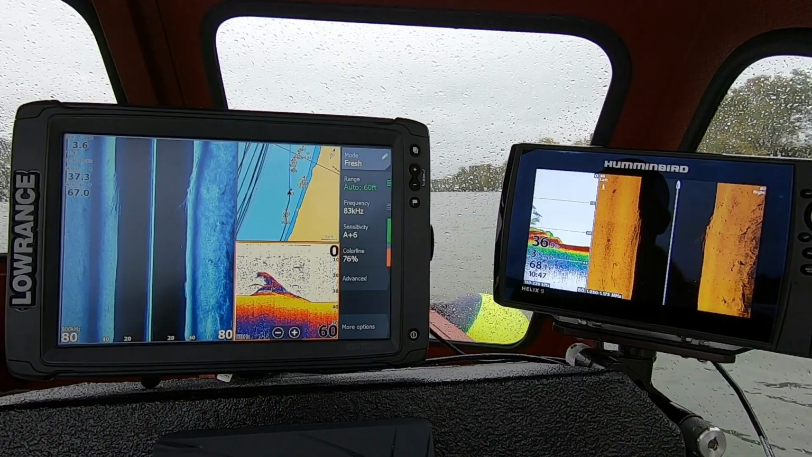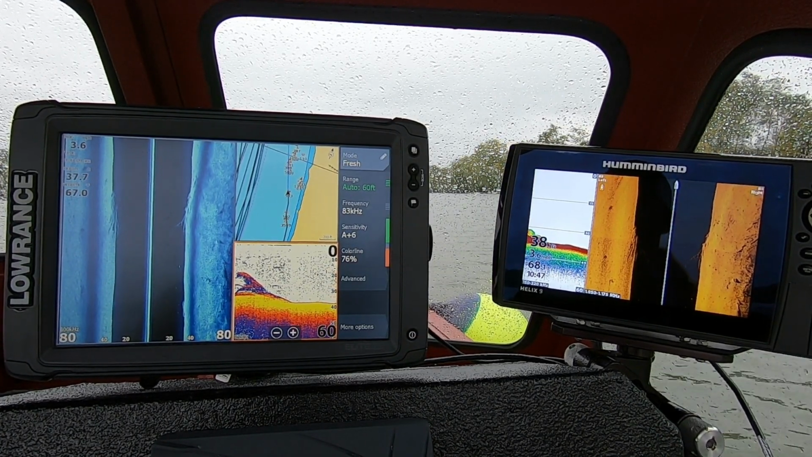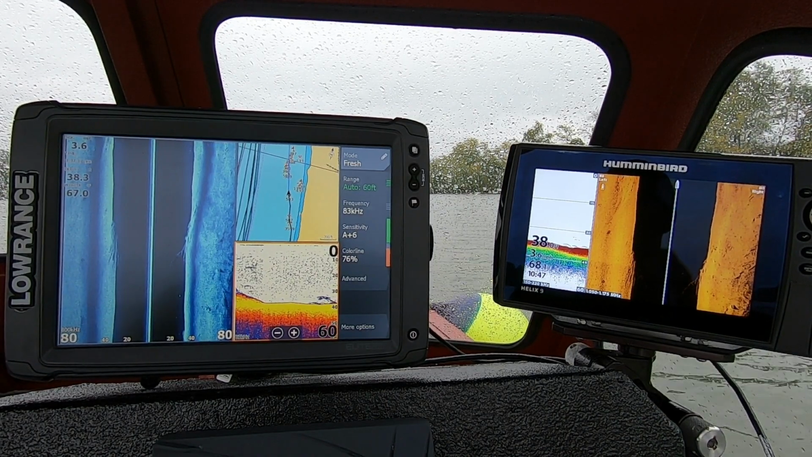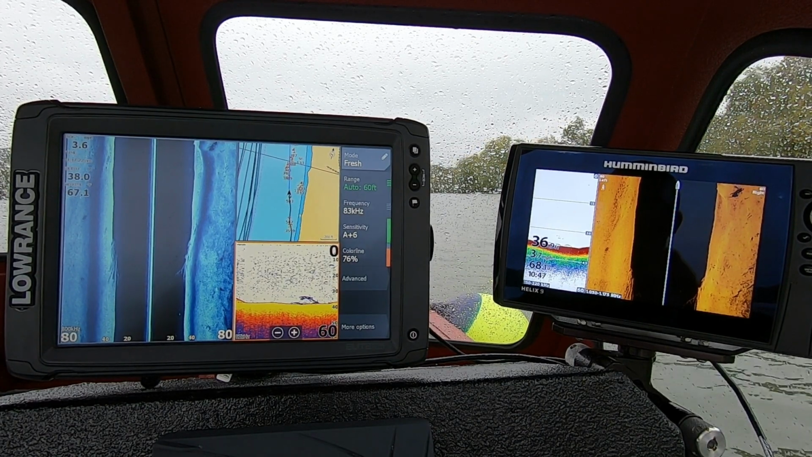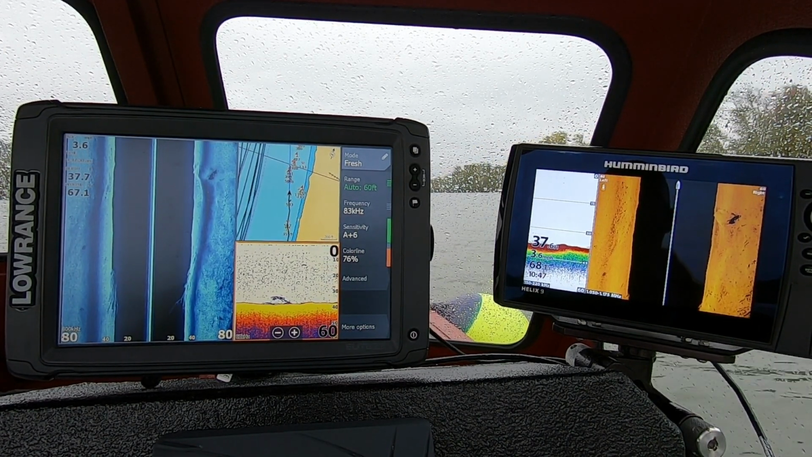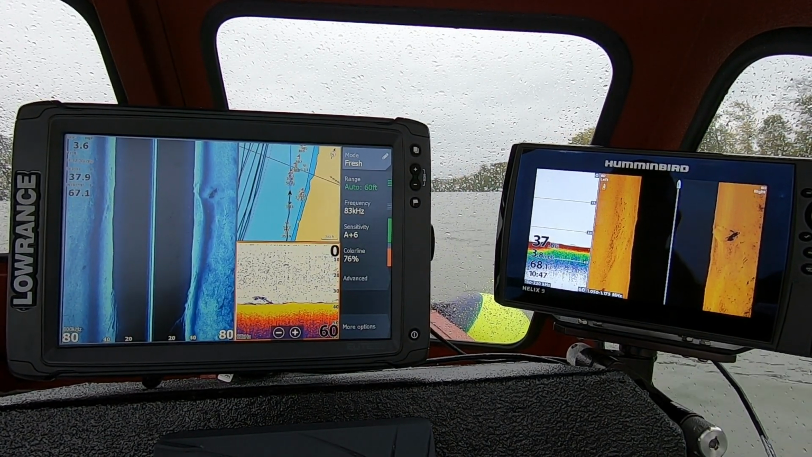Let's get this Elite TI2 turned on, the Hummingbird Helix turned on, and show you guys what they got. Now both of these units are what I would consider an entry-level sonar. The Elite TI2 is a 12-inch and the Hummingbird Helix is a 9-inch. So that's kind of the only difference between the two. Both of them are middle of the grade price, not your highest, not your lowest, but in my opinion they both give you everything that you need to be able to go out and be competitive or just enjoy a good day on the water and catch a lot of fish.